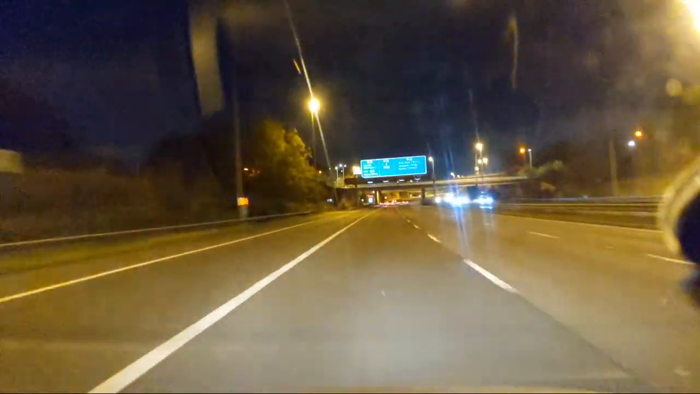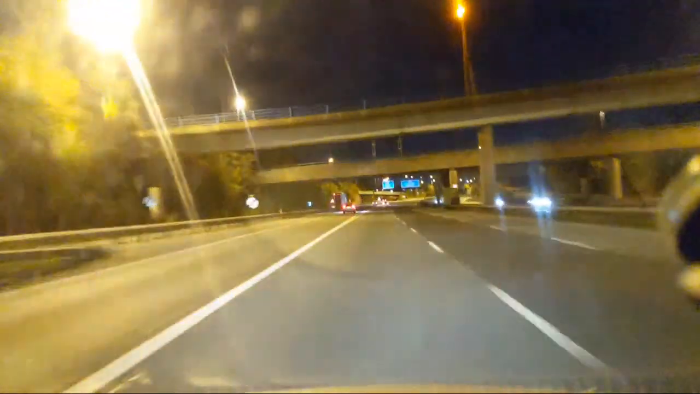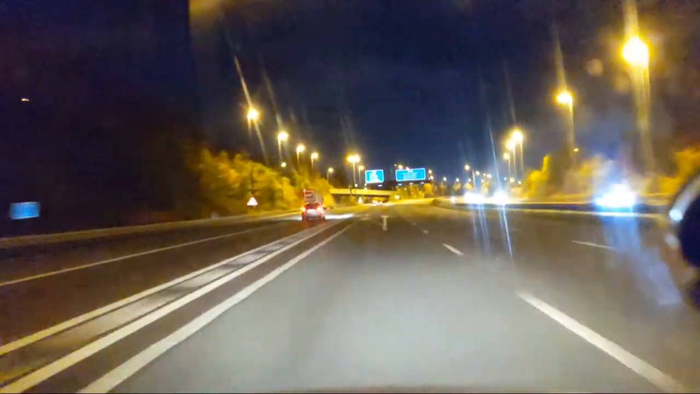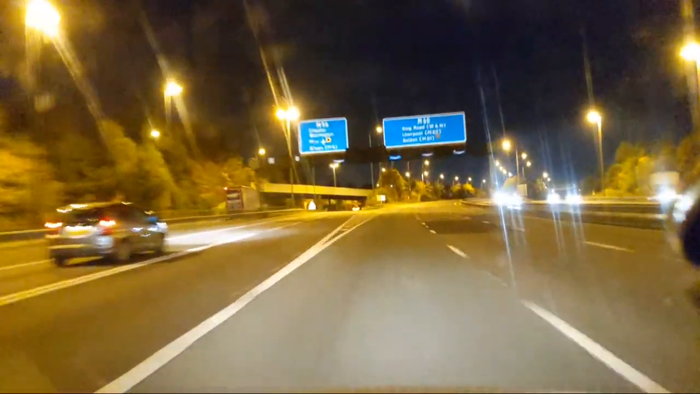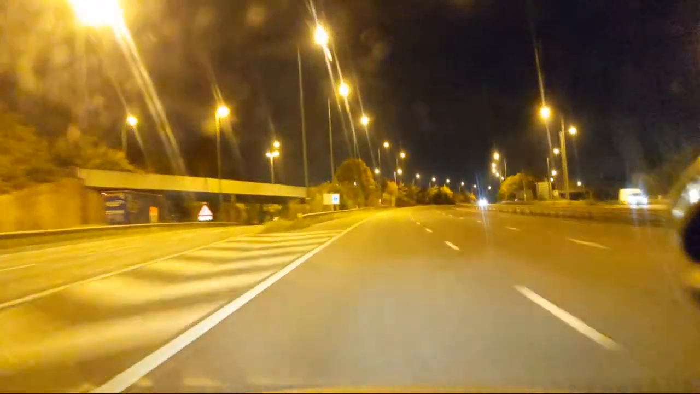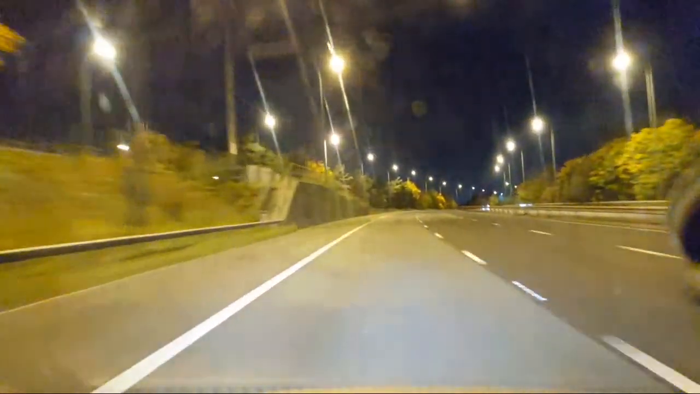So if you turn left here, follow the slip road, you end up on the M56, which takes you past Manchester Airport. We've been there, done that, got the t-shirt, done the video, sold the DVD. So we're going to stay on this M60. Still doing about 70, just under. Taking it nice and easy.